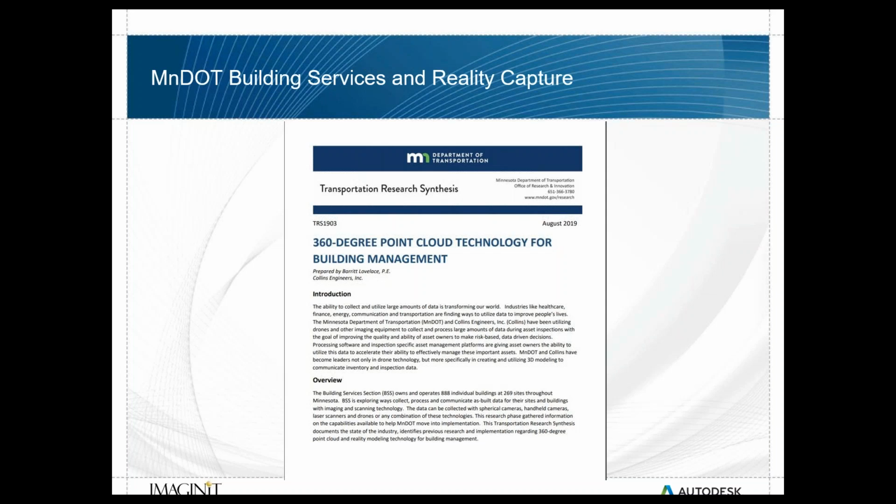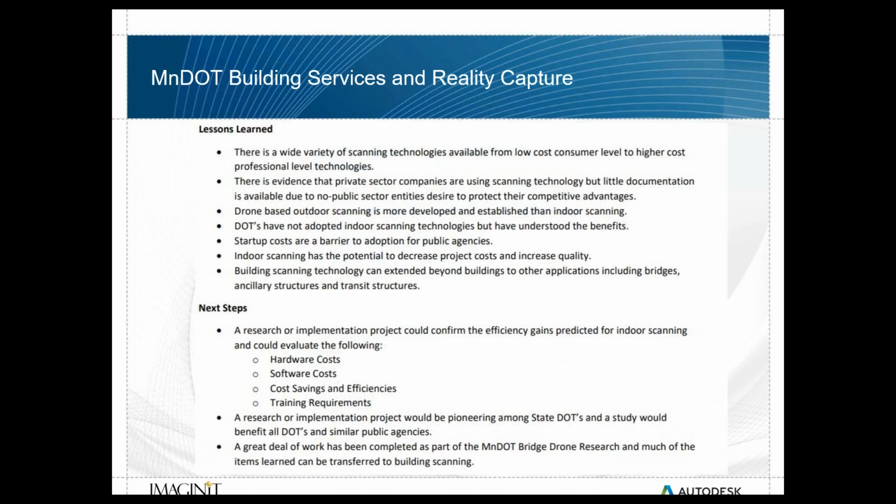So if you could hit the next slide. Some of the lessons learned was that there was an overwhelming amount of technologies out there, but trying to find which one fits our situation the best was still up in the air.